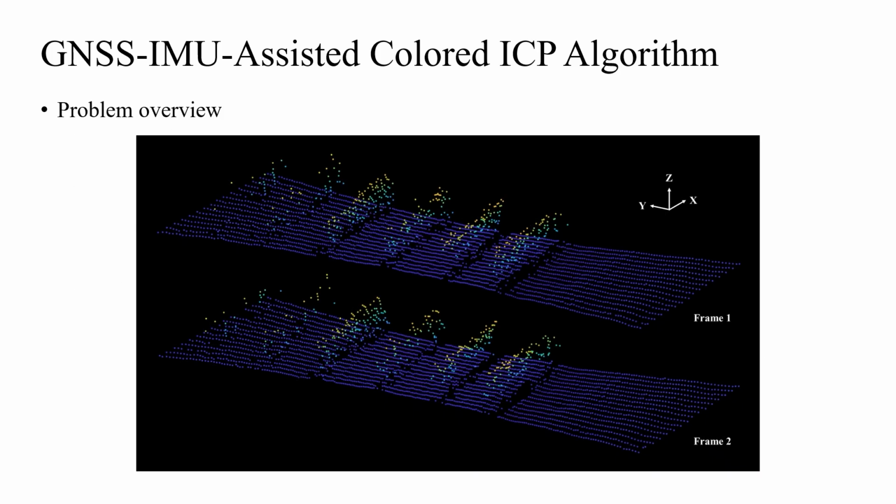Here we have an example of a pair of adjacent LiDAR frames collected over an apple orchard with roughly a 5 cm displacement along x-axis, showing the randomness of vegetation point distribution and the uniformity of ground planes. Point color here represents relative height in z-axis within frame.